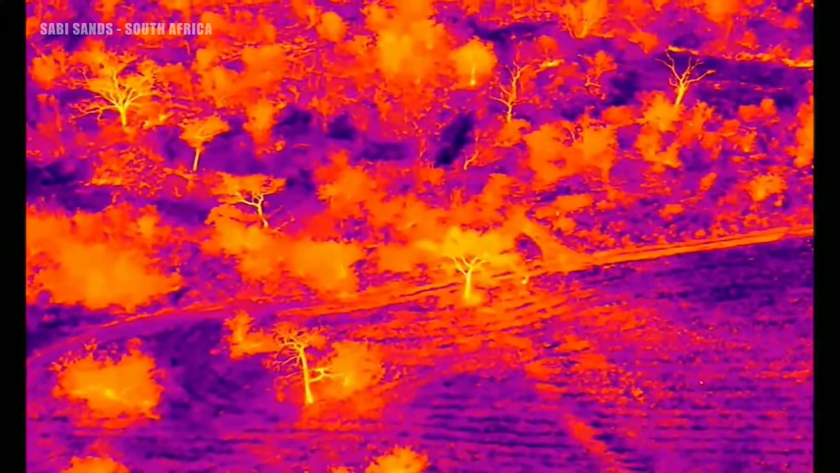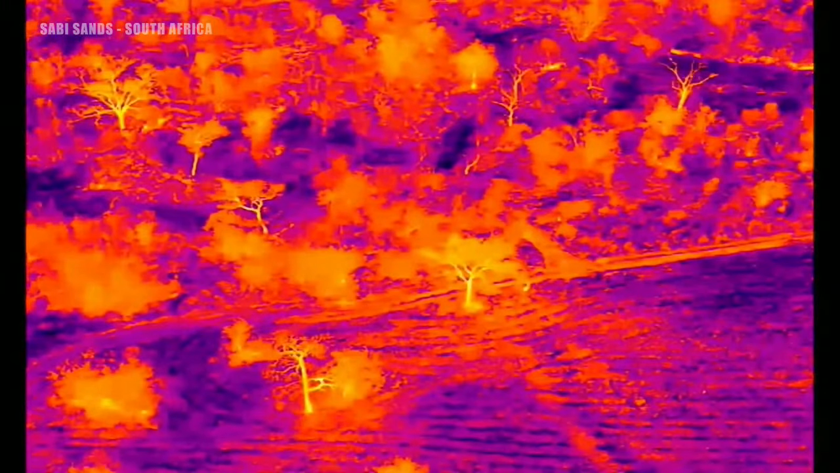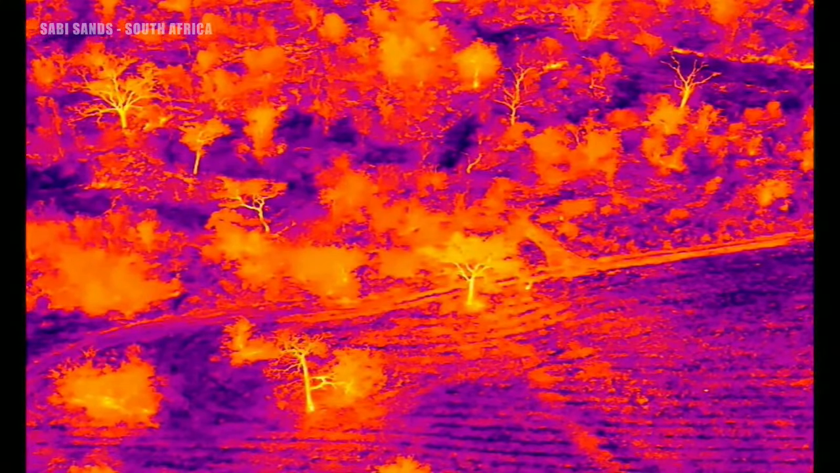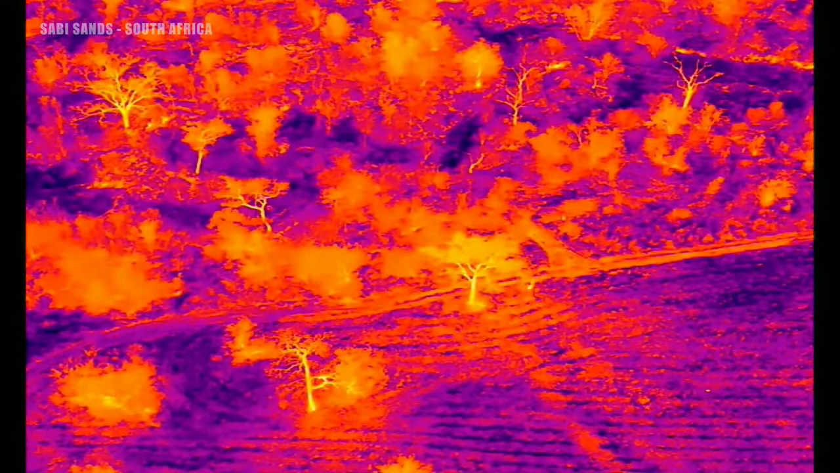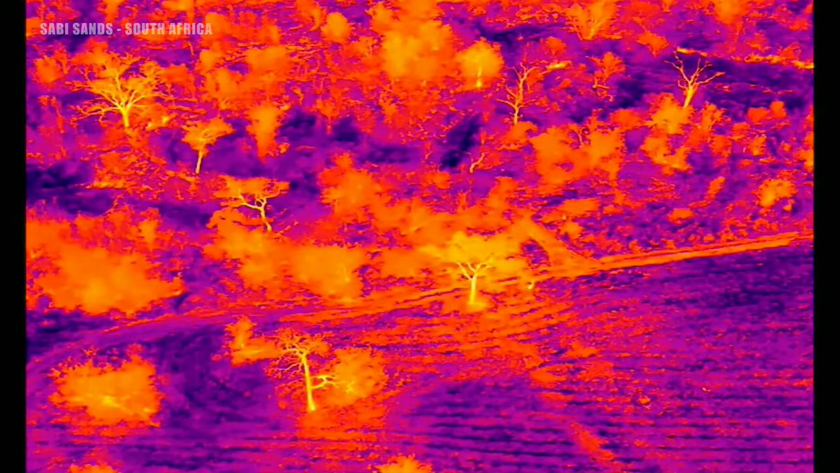Let's just stop there for a moment and have a look around. Can we do a little bit of a look around with the camera there?